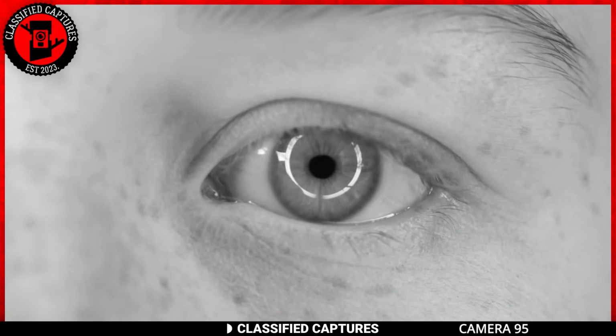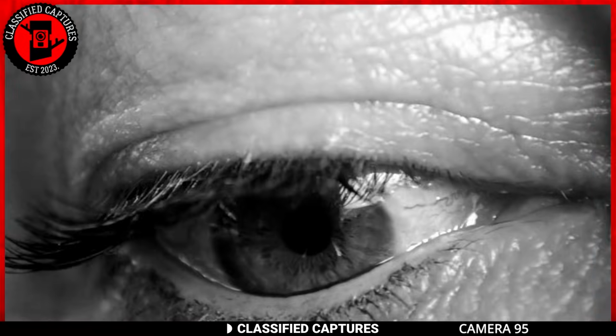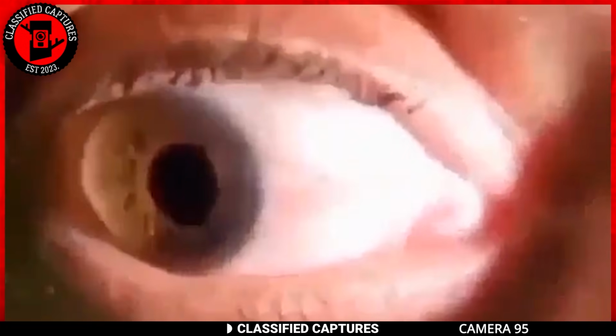The eyes are one of the most crucial organs of our body, and any abnormality in them should be taken seriously.